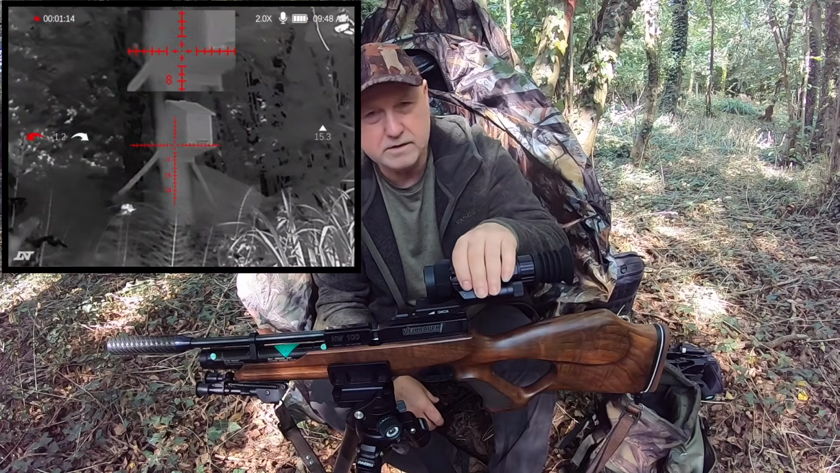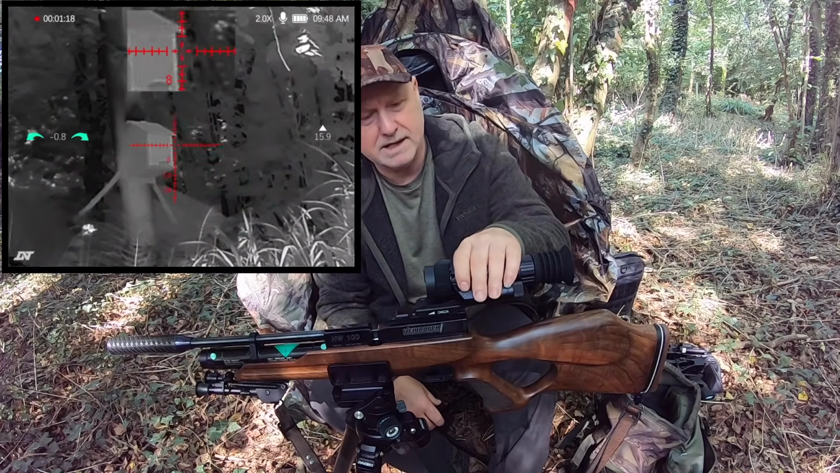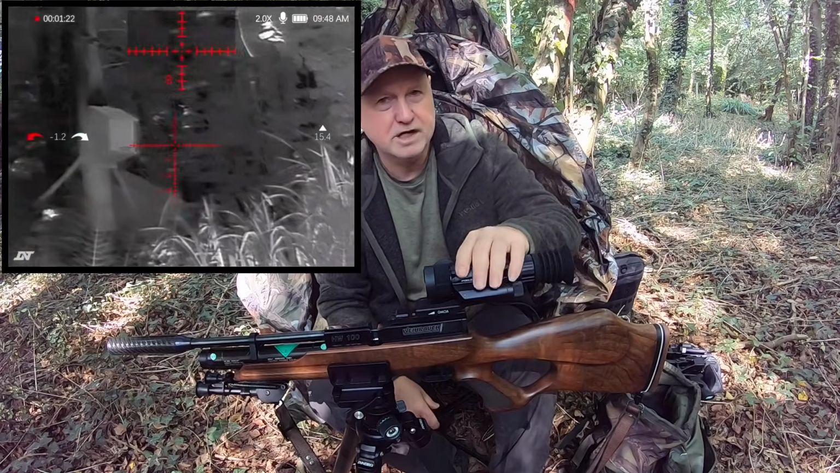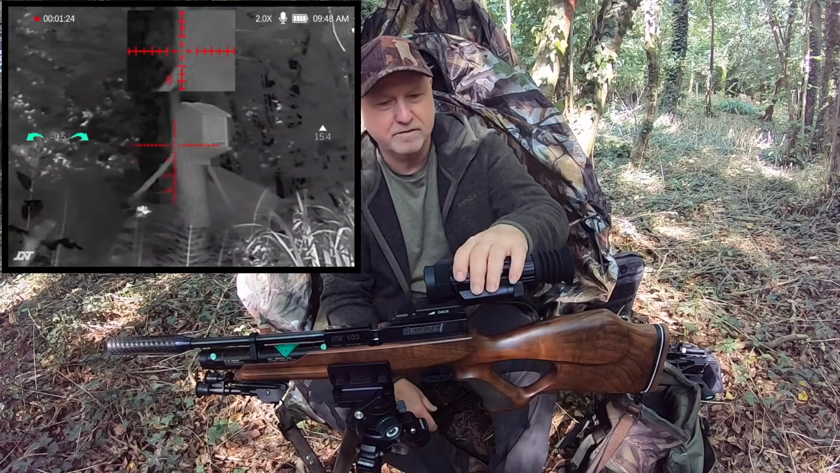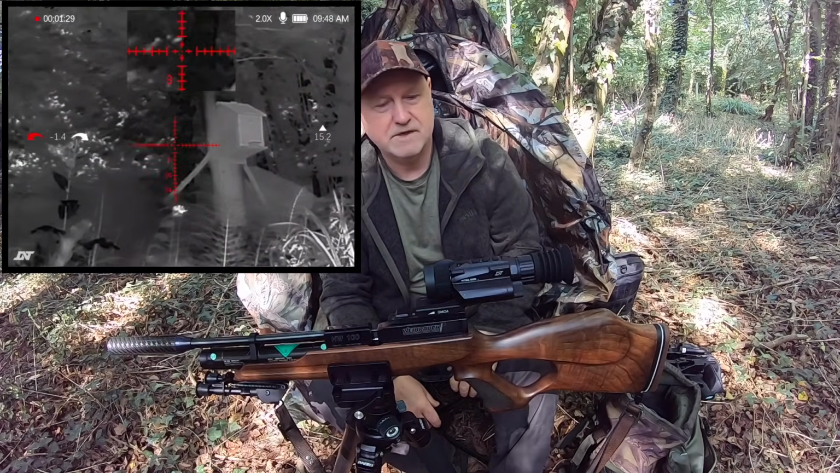The laser rangefinder with the ballistic calculator is a brilliant bit of kit. But if you're in a barn or in a recycling shed or wherever it is shooting rats, for instance, and you know you're 20 yards from it, that's all you need.